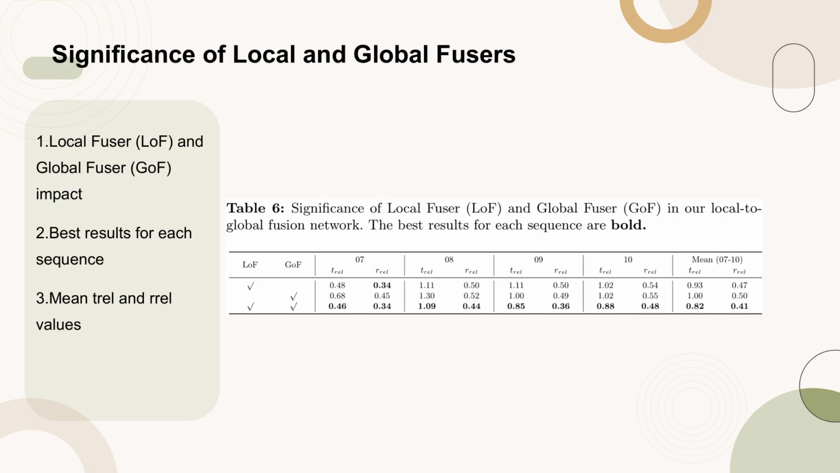Table 6 evaluates the significance of the local fusor, LOF, and global fusor, GOF, in the local-to-global fusion network. It presents the best results for each sequence in bold. The table includes metrics such as TREL and REL for sequences 07-10, showing the mean values for these metrics across the sequences. This analysis helps in understanding the contribution of each fusor module to the overall performance of the network.